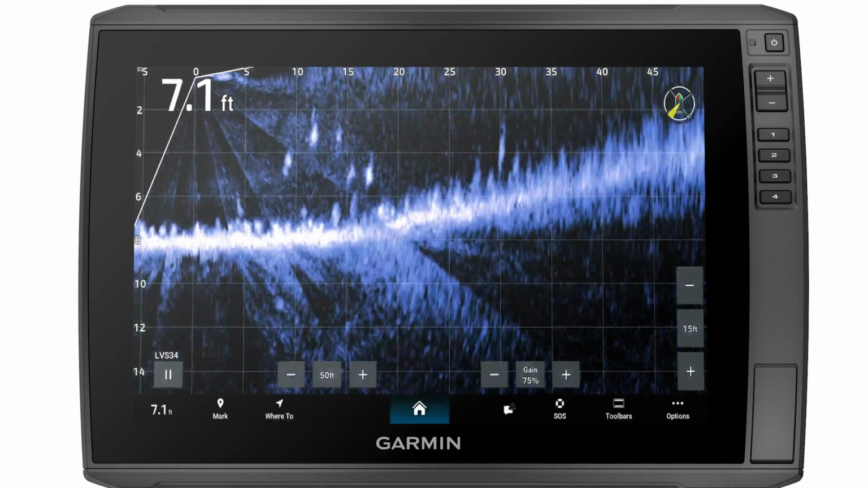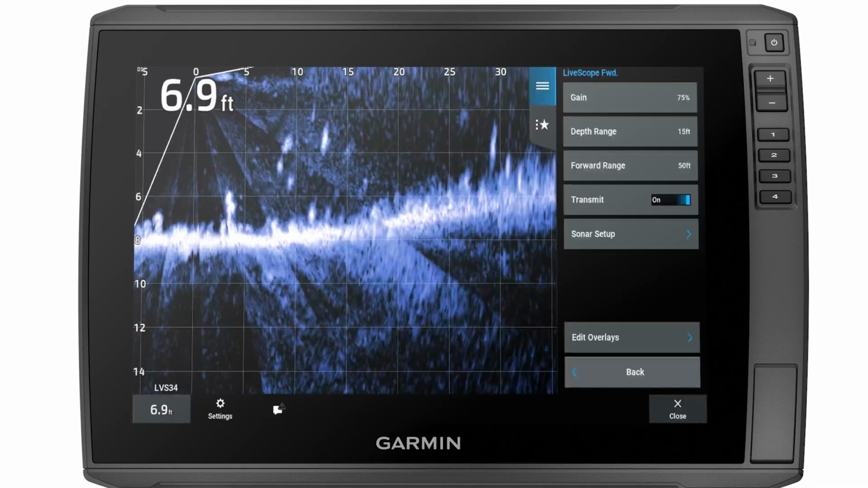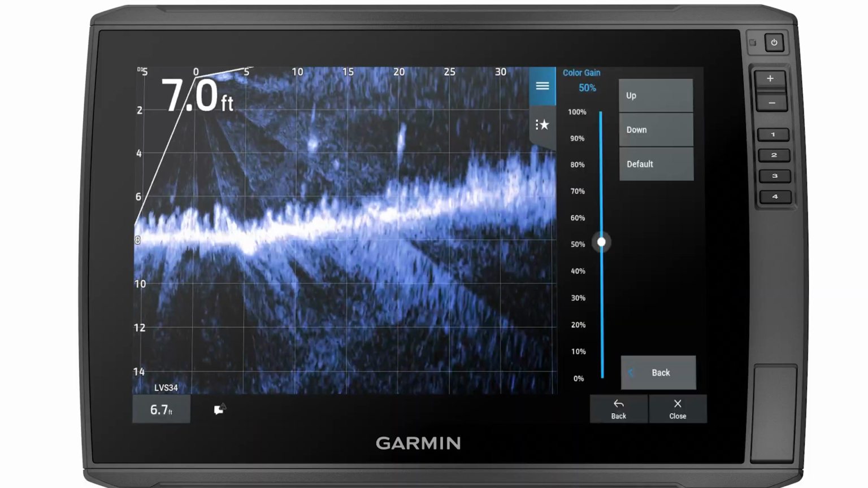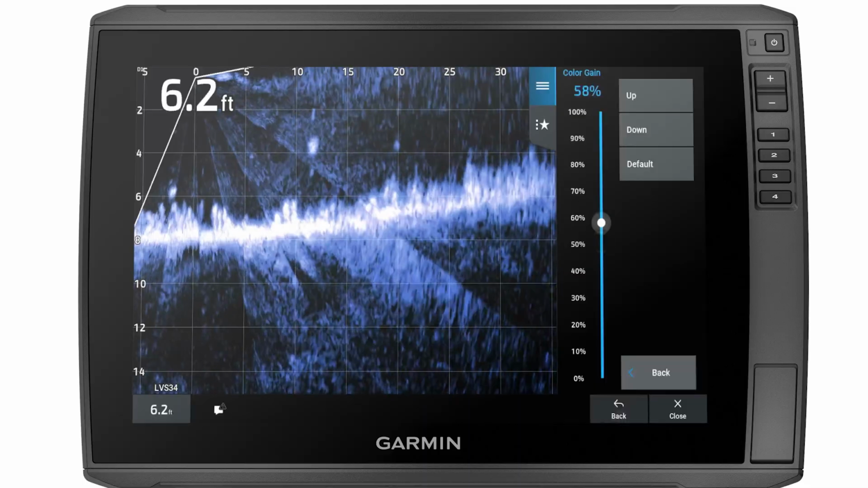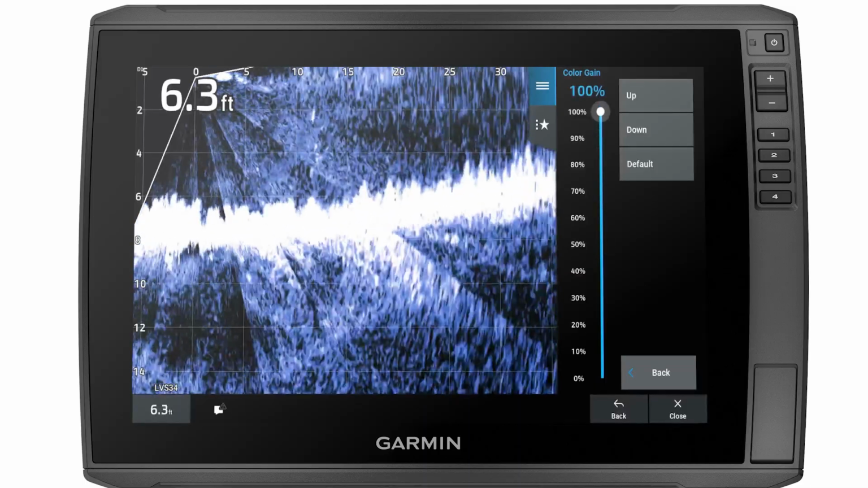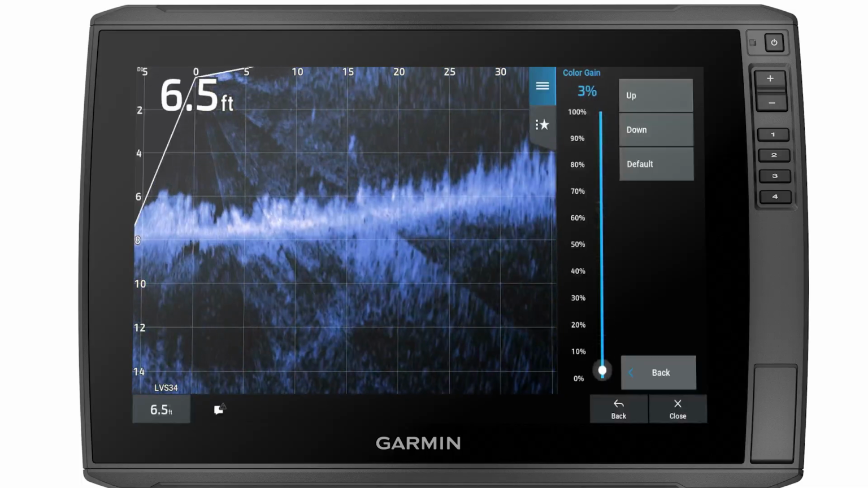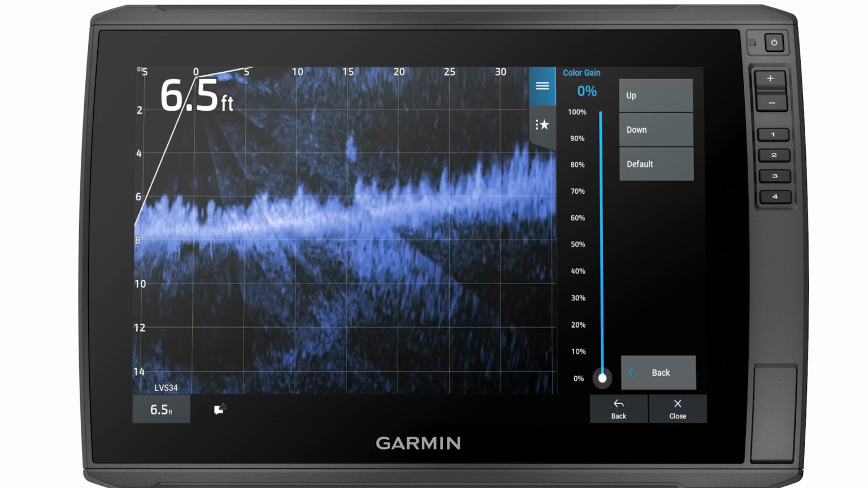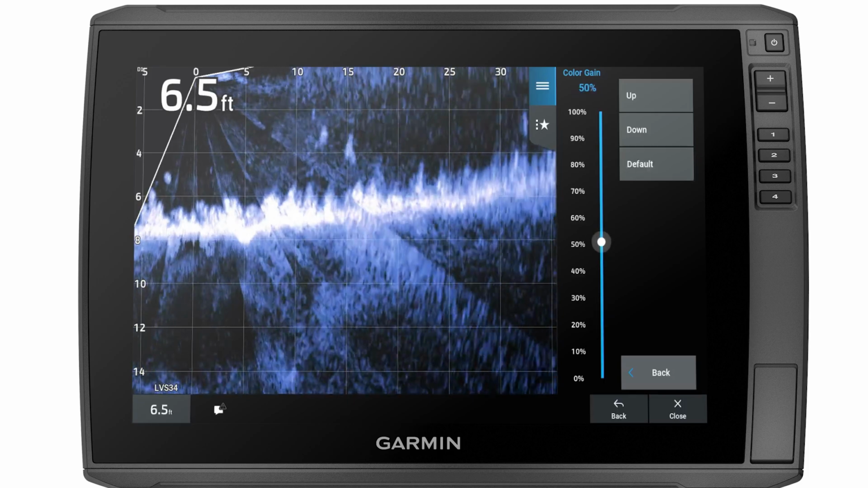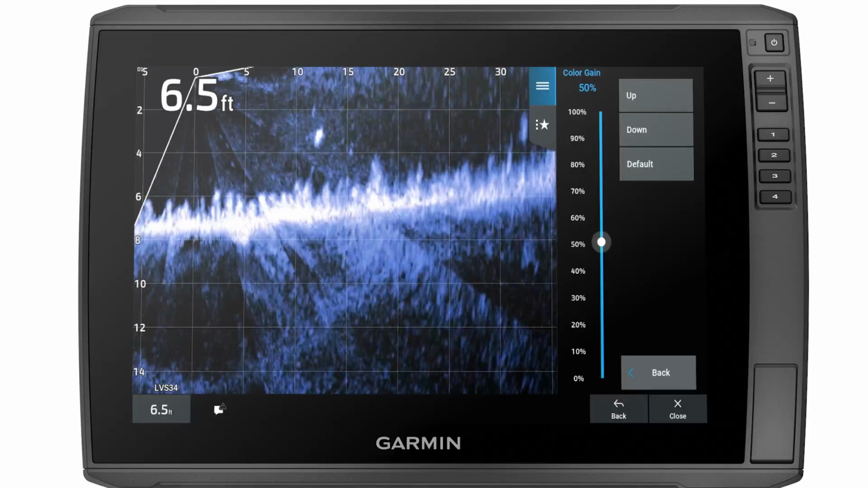Now, we can adjust the color gain setting. Select Options. Sonar Setup. Appearance. Then select Color Gain. The settings will be on default, which is 50% if the device has been reset. Increasing the color gain will increase the brightness of targets and the bottom. Too much color gain increase can result in a distorted return from the LiveScope image. Too little color gain can result in not seeing your bottom or targets from the LiveScope image.